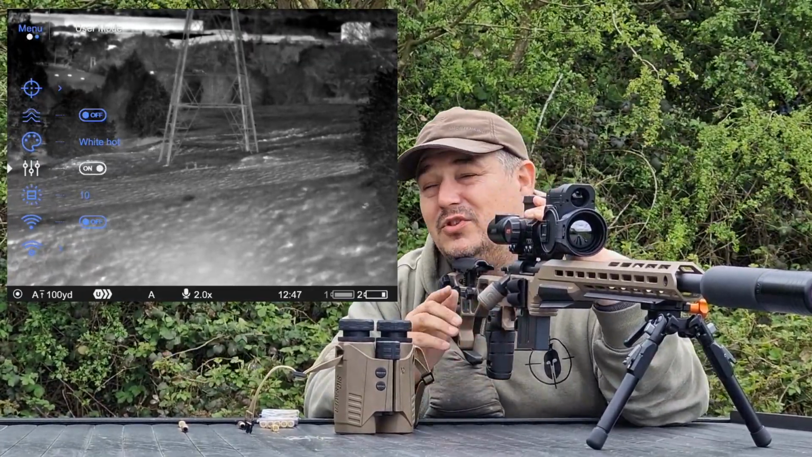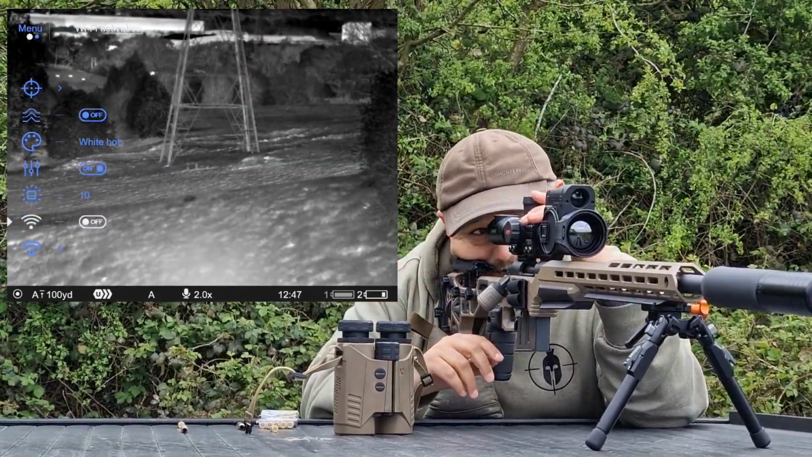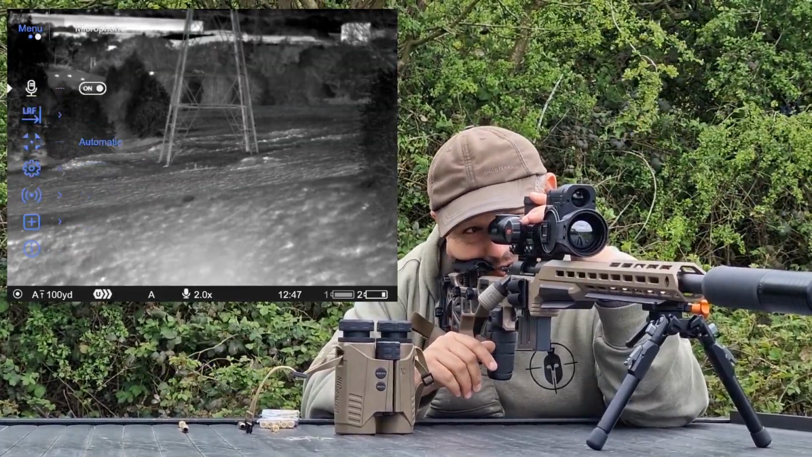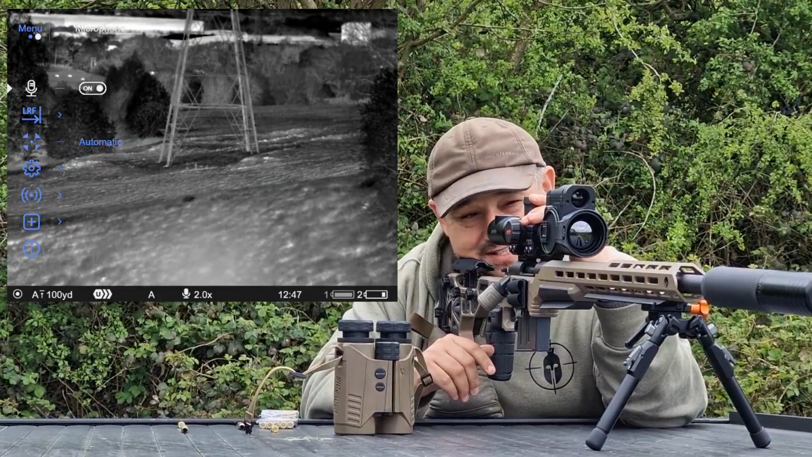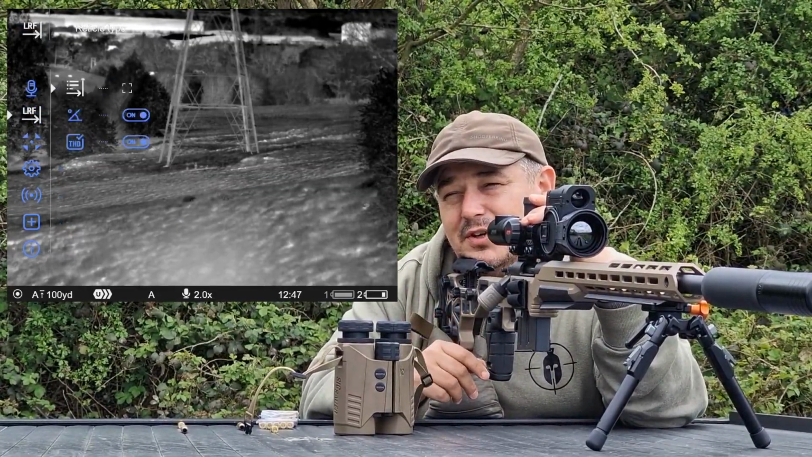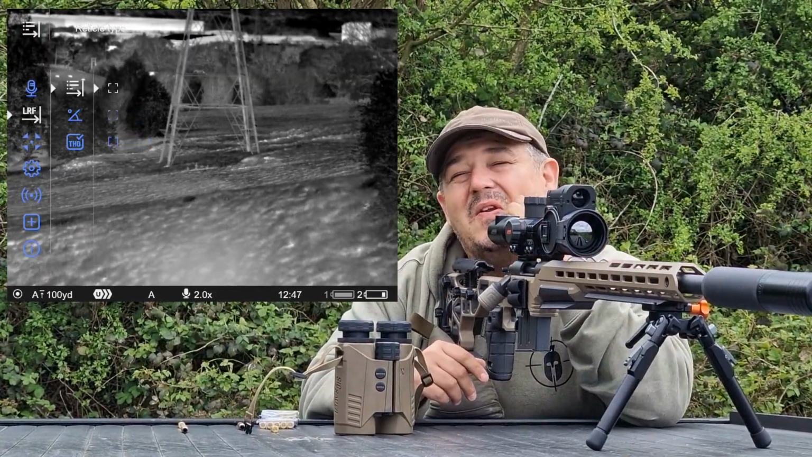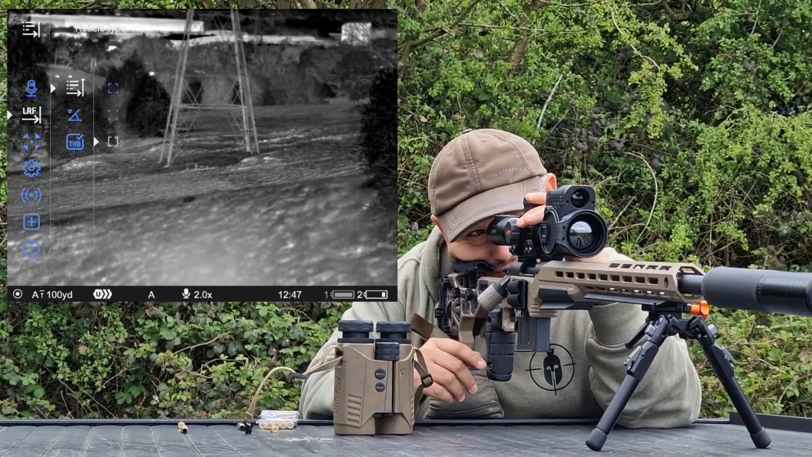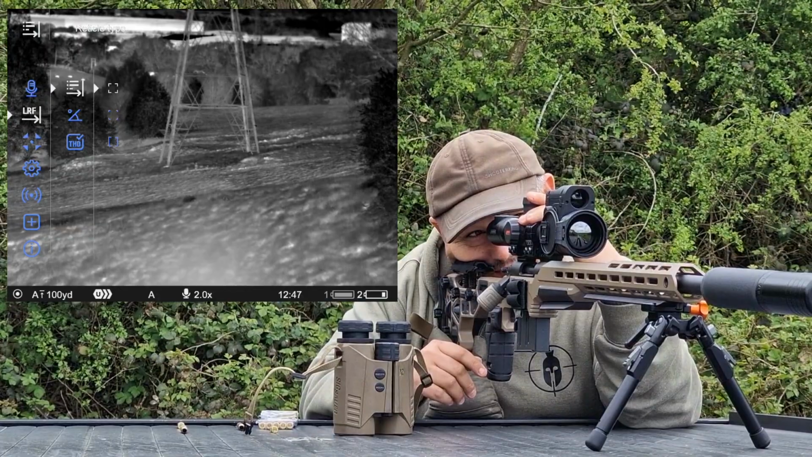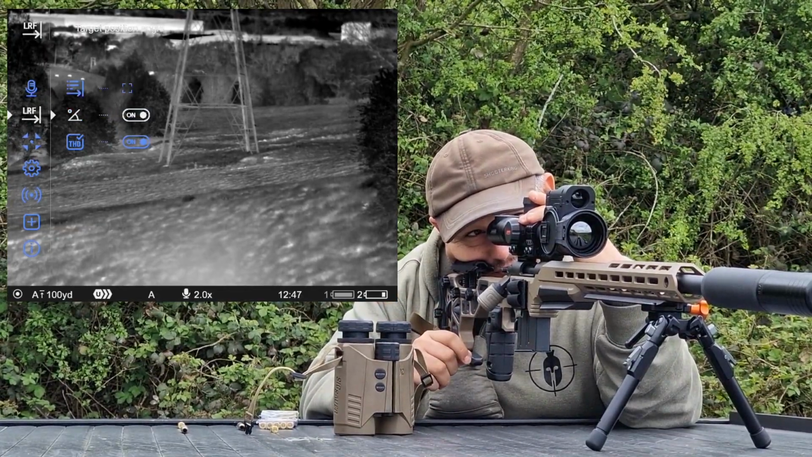You can also turn user mode on, so you can set the image up exactly how you like it, and it will remember that. You've got your menu brightness there, Wi-Fi on and off, Wi-Fi settings, i.e. the passwords, etc. You've got your microphone on or off, so whether or not it's going to record your voice. Here you've got the LRF settings, so that's going to let you pick what kind of bracket you see on the screen there. So you've got your normal bracket, open bracket, or the two brackets next to each other like that. So that's nice and simple.